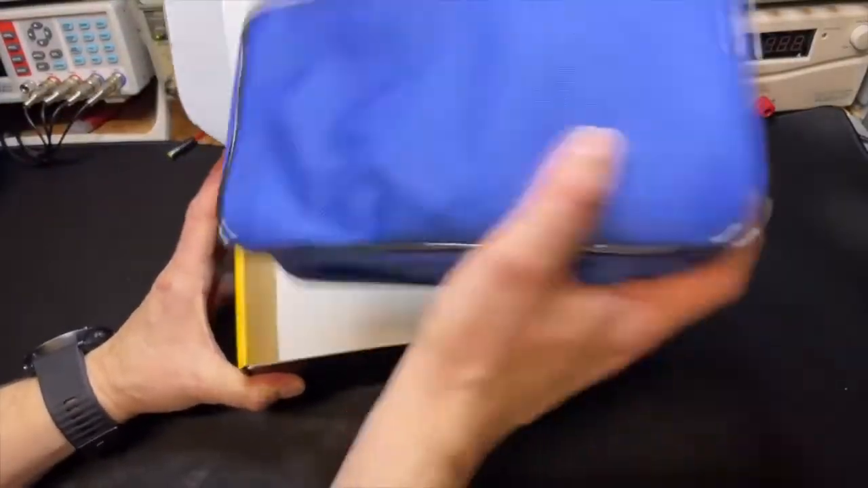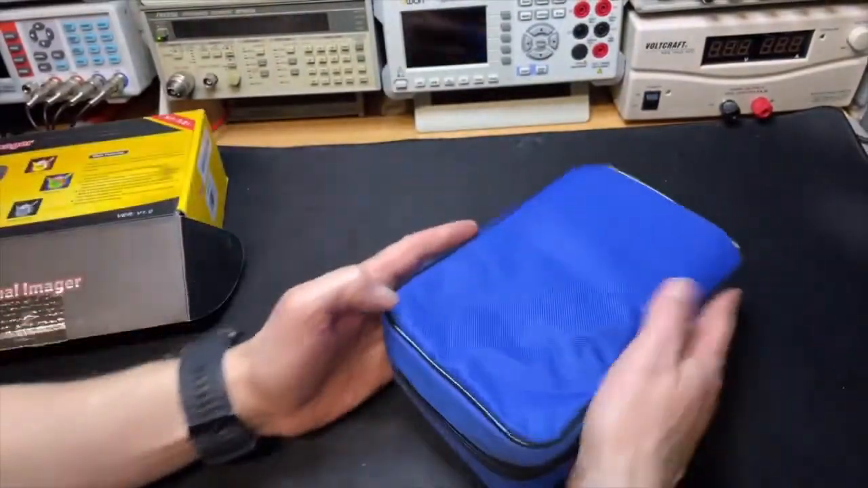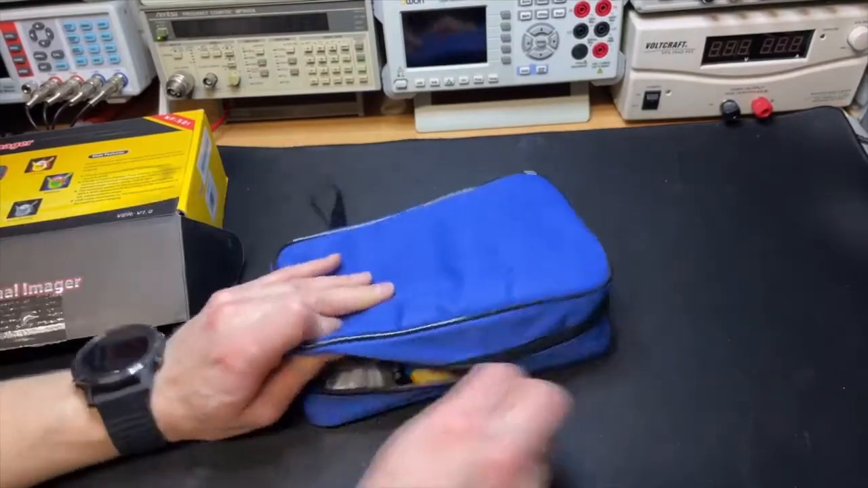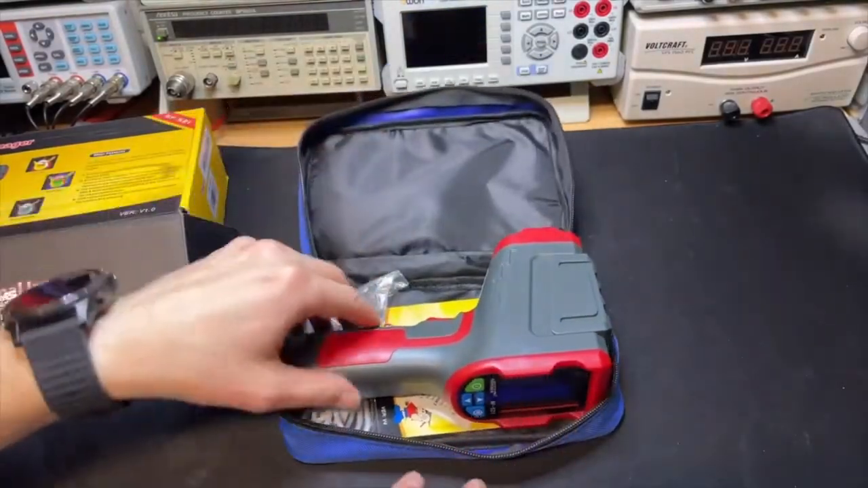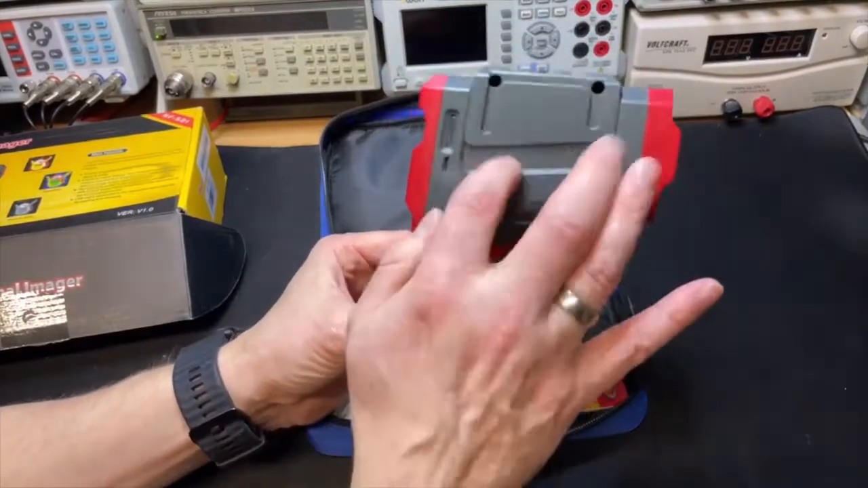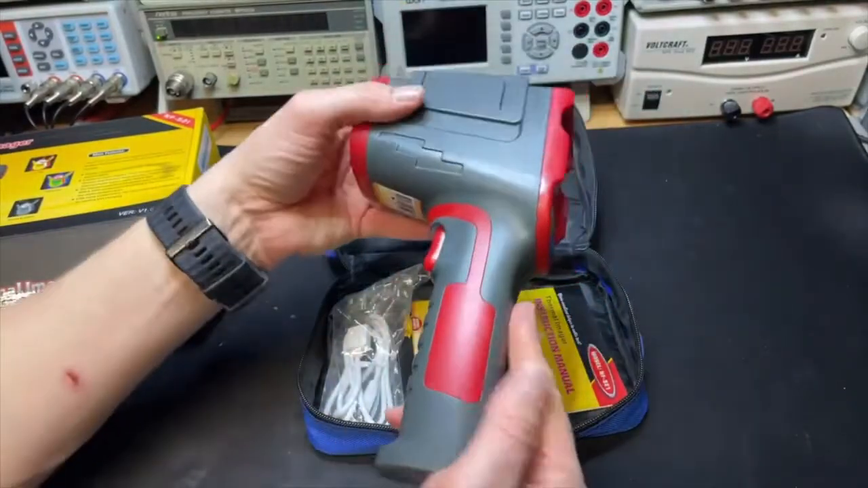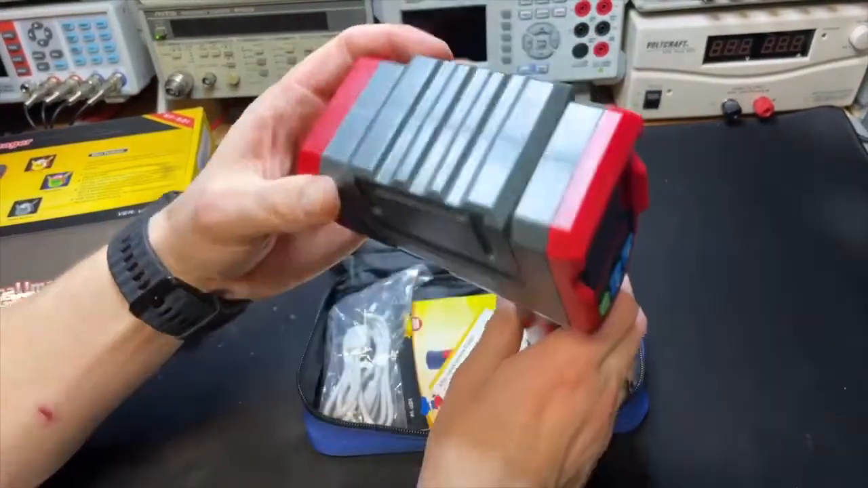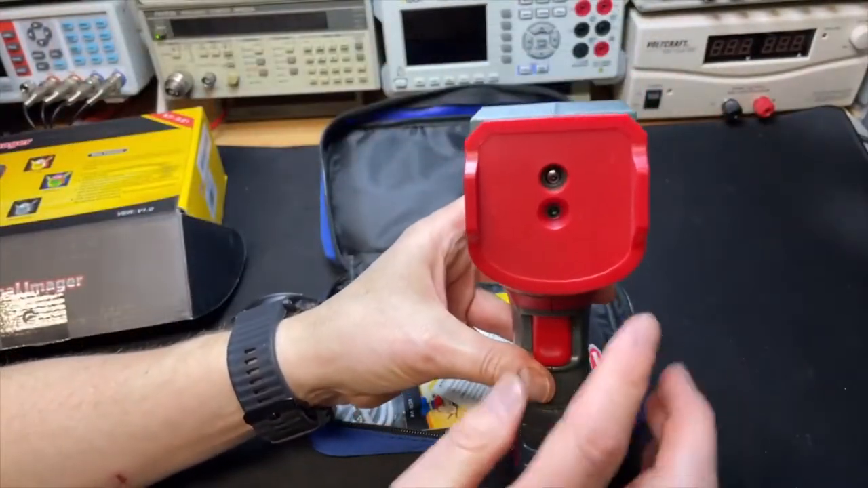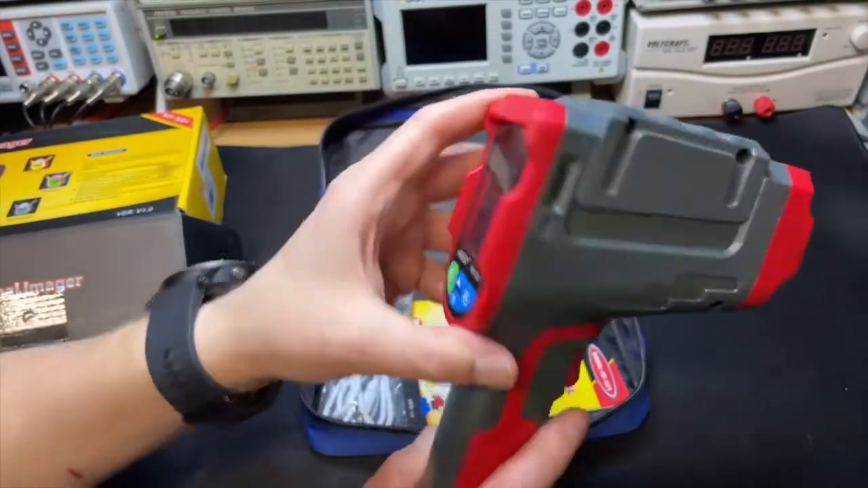Oh, look at this. It even has a nice case. That is nice. Here it is. Oh, it's huge. Look at this. It looks like it would be kind of rubbery, but it is not. It is just plastic. Well, here you have the two sensors. One is the thermal and one is the visual.